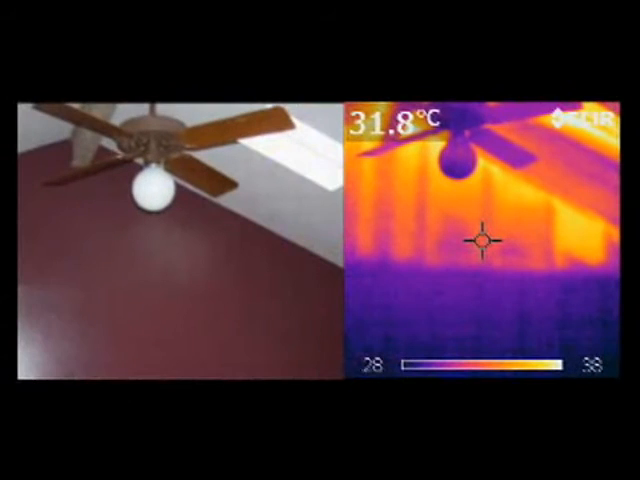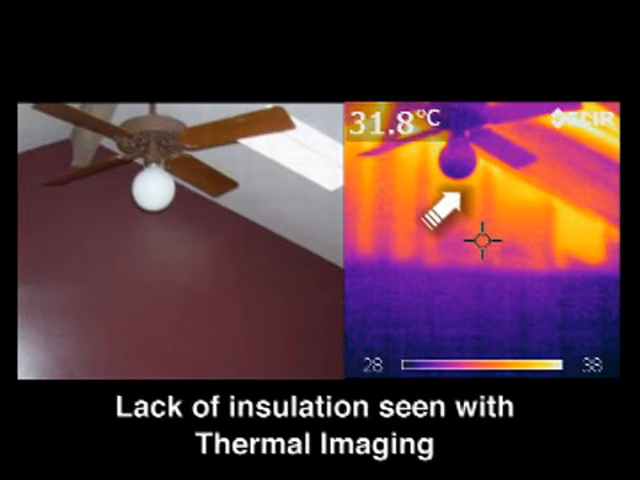If you'll see in the first image that we're going to display to you, here's one of the examples of the items that may show up in a thermal imaging inspection. You see the bright areas in the cathedral ceiling show that there's a lack of insulation and that hot air from the attic is causing that upper part of the wall to have an energy deficiency. This is just one of the aspects of thermal imaging. The darker areas are cool and the brighter areas are showing us places where heat from the attic is coming through the wall.